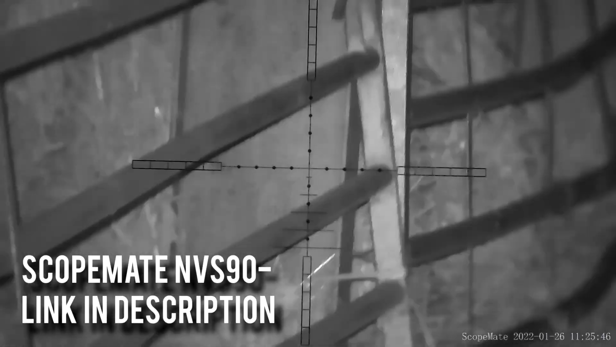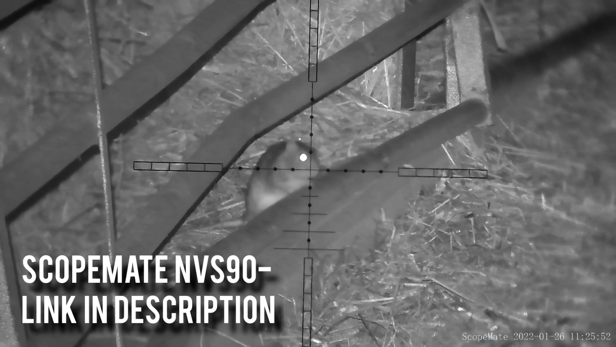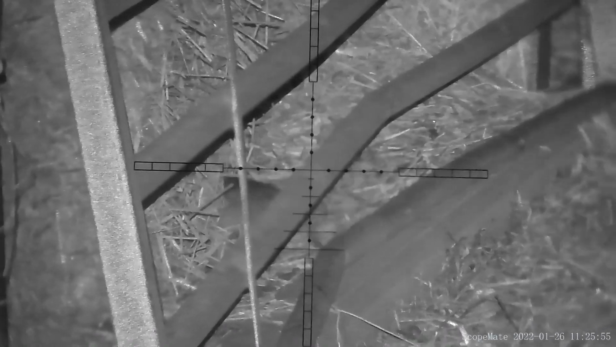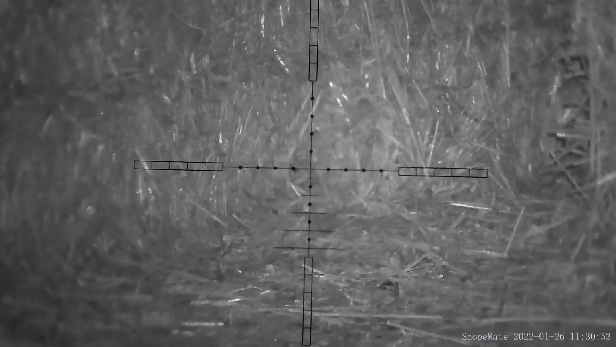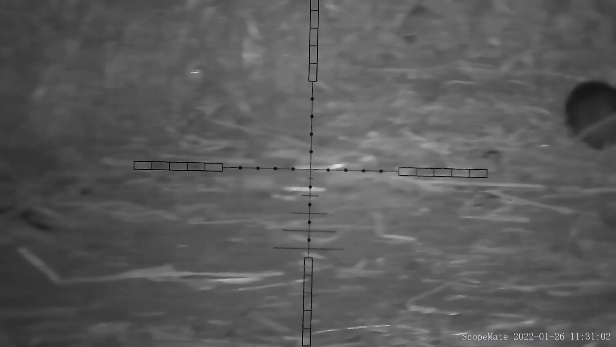So I used the new Scope Mate. As you can see, really clear picture from that. Pin the crosshairs on his head, pull the trigger, and take it with a nice headshot, and it's just kicking around there from nerves. Soon spot another one with the Vulpes. This footage is taken straight off that unit. Again, lase it, it's about 25 yards, and I take it with a standing supported shot. Hit it with a headshot, he goes in, and I'm not sure if it's dead, so I keep having a look, and he soon pops out and again starts kicking from nerves.